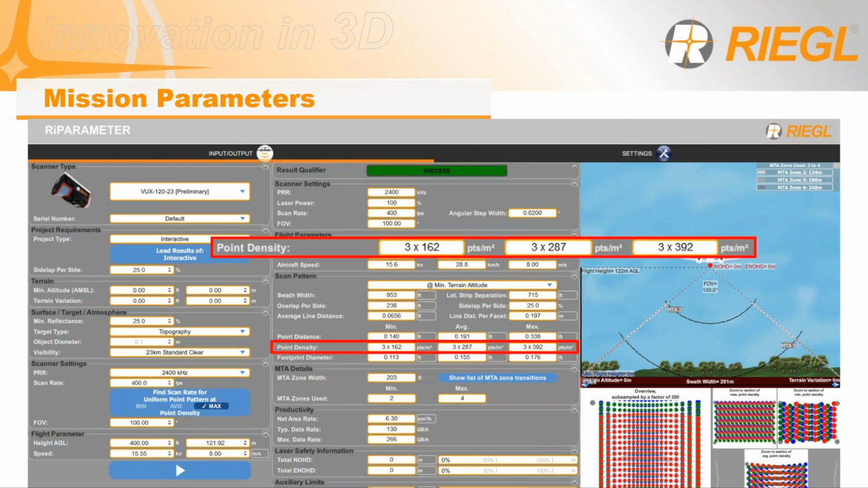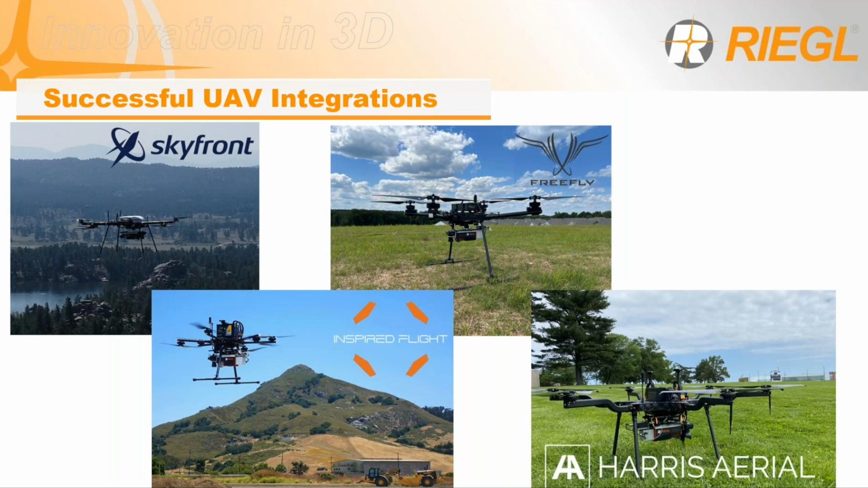as well as an average point density of nearly 900 points per square meter in a single pass. This is accounting for one grid rather than a double gridded system. With this, we're also looking at a little over 6 square kilometers per hour of collect. So if you are using something like a gas hybrid drone, you're able to collect large amounts of data very quickly. With this, we do work with several UAV manufacturers here in the US at RIEGL USA, such as Skyfront,